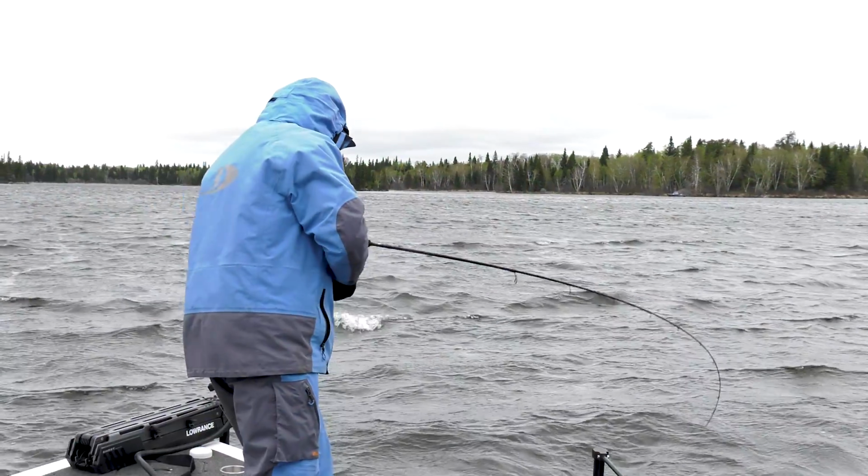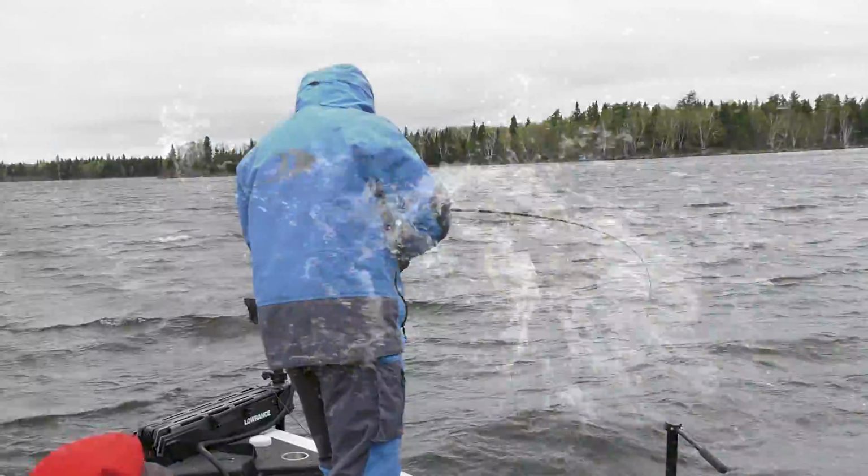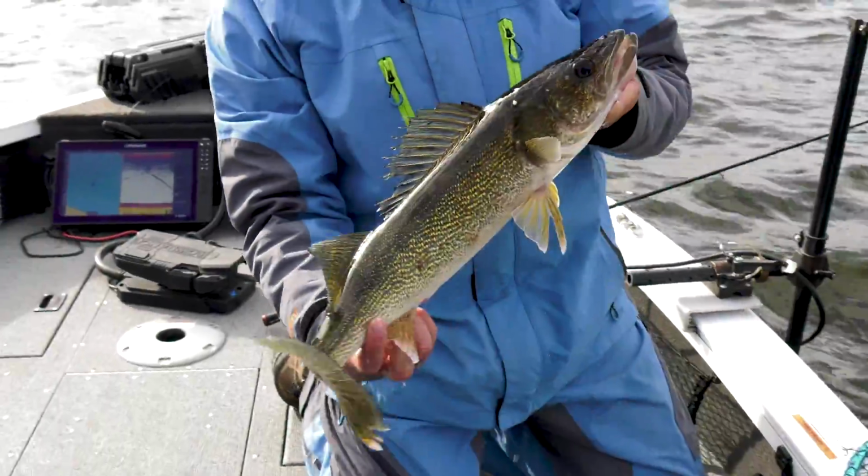You know, I think a lot of people, when they come up here, the walleye fishing is just stupid good. I mean, you just catch so many fish, and they're beautiful fish. They're big enough to bend the rod over, big enough to stretch the line. Every fish fights. It's just a fun trip when you come out here and catch so many walleyes.